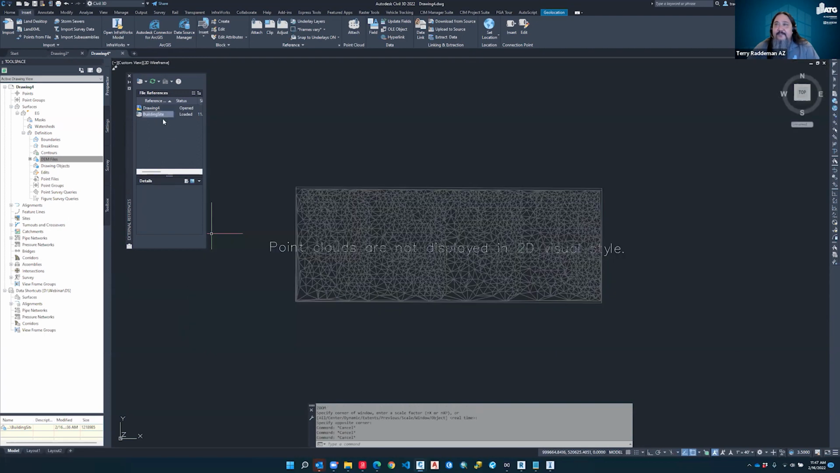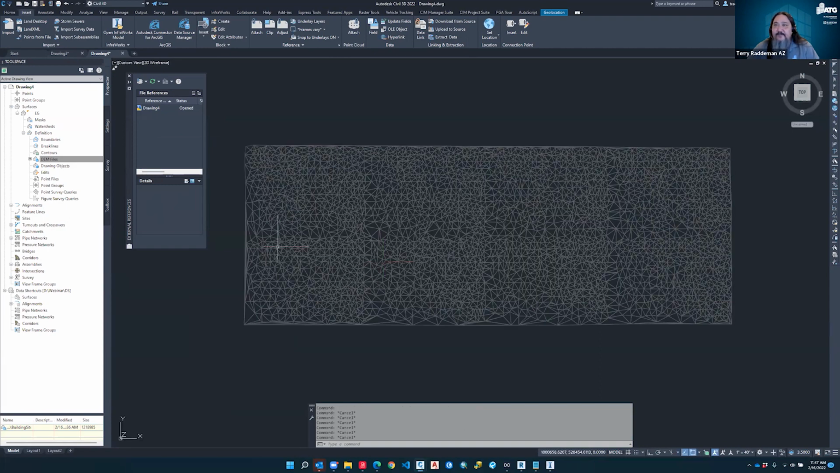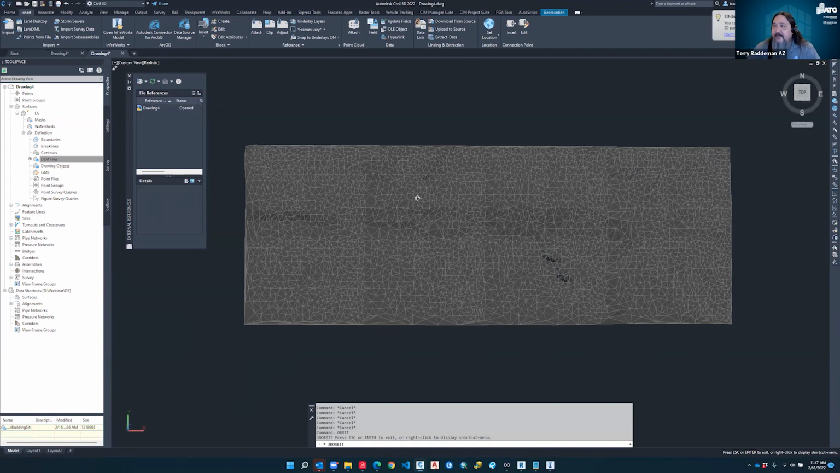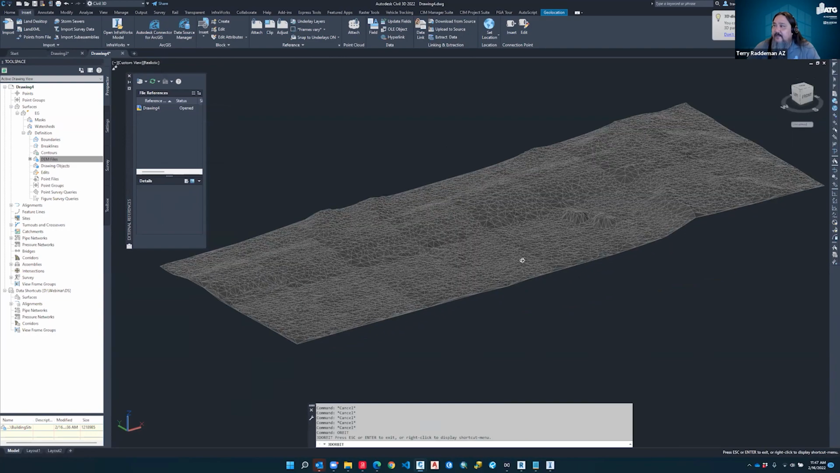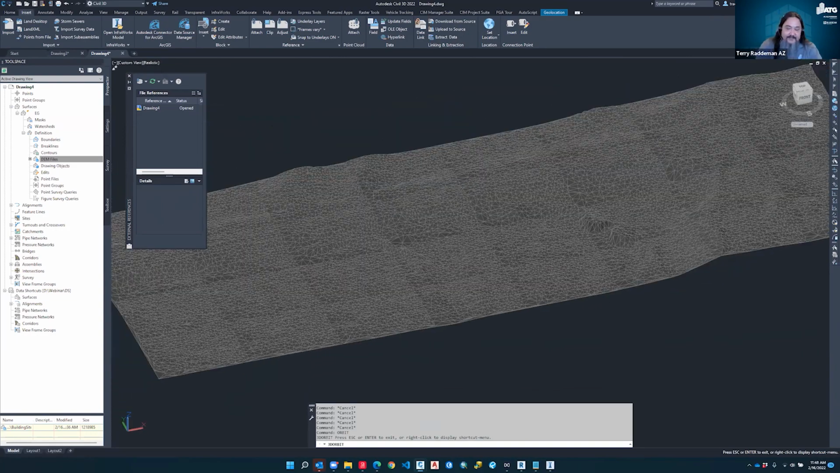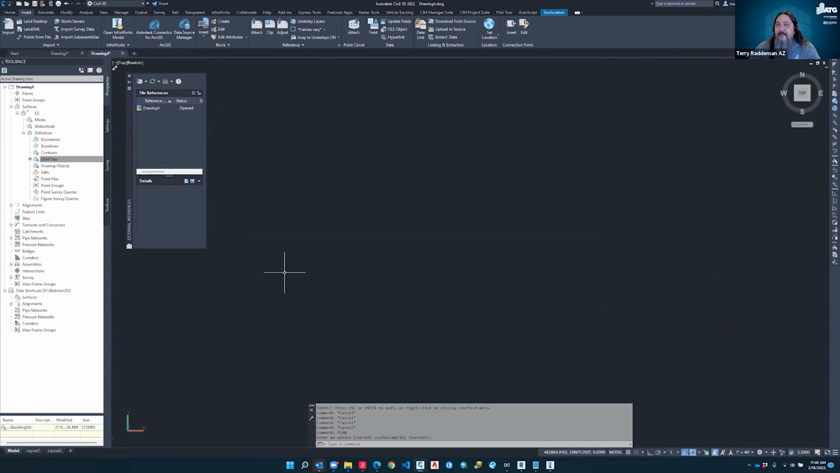And I'm going to go ahead and detach my point cloud because I really don't need it now. So just detach that, and we'll create another surface with that. And I'm going to put this in a realistic mode, and we can have a look at the terrain data on here. Let's go back, and let me go to our wireframe.